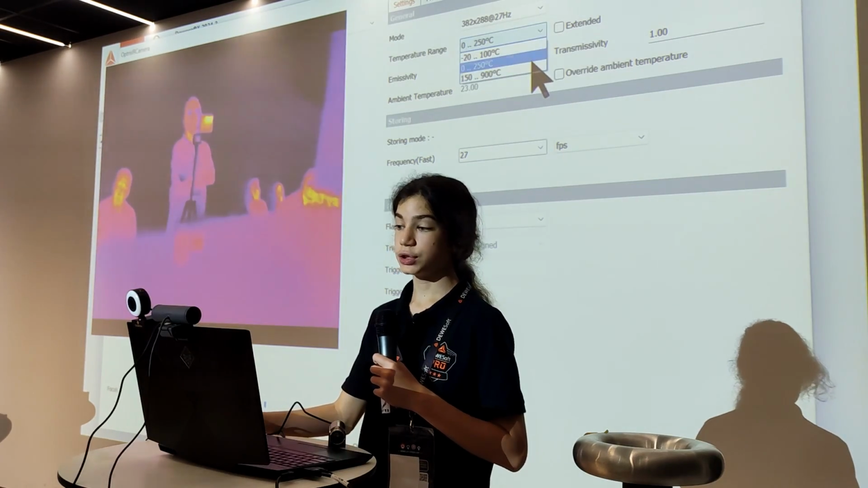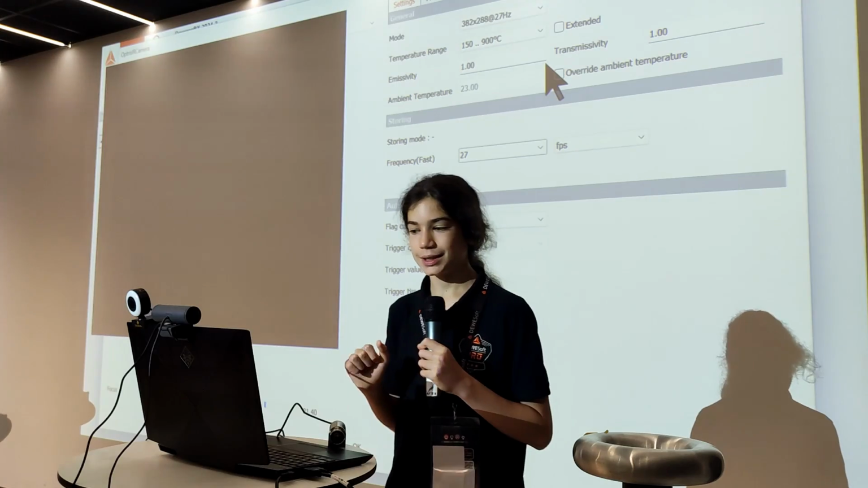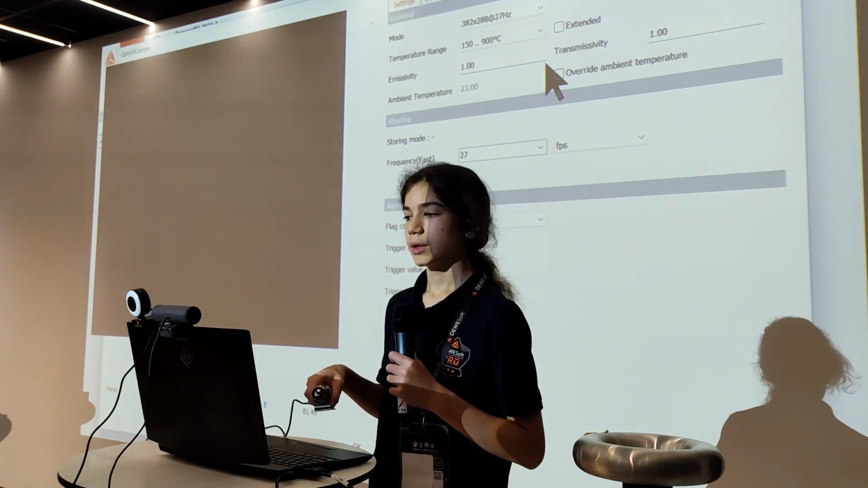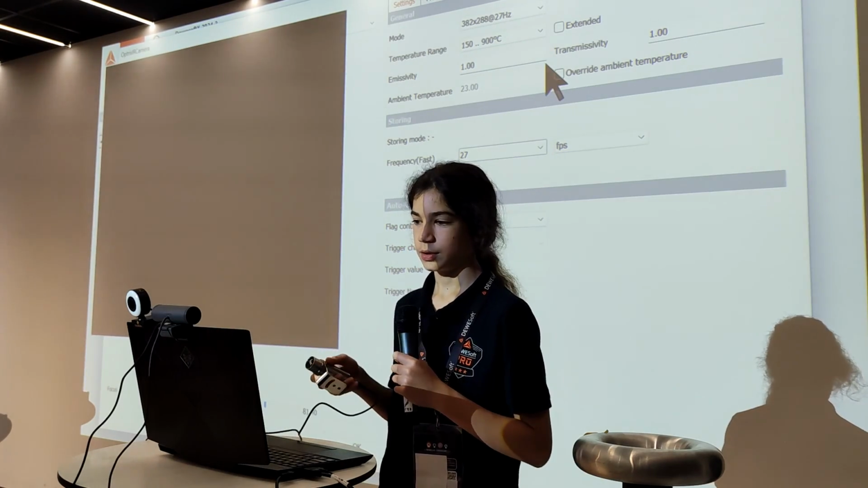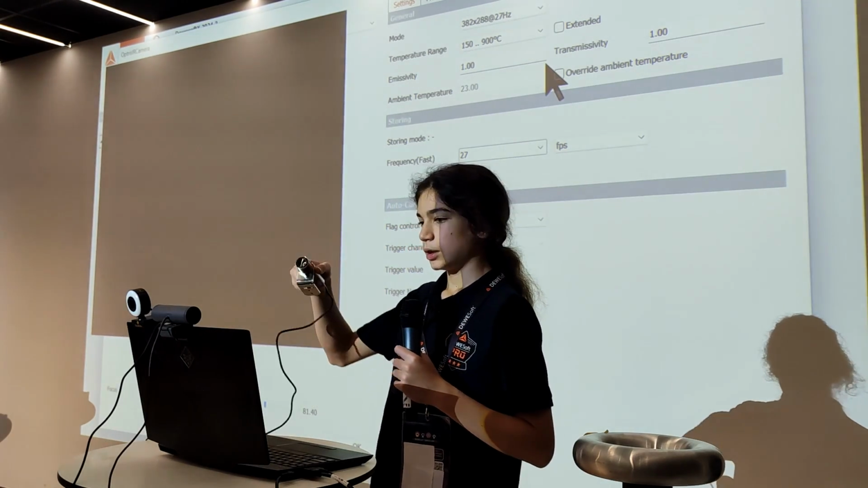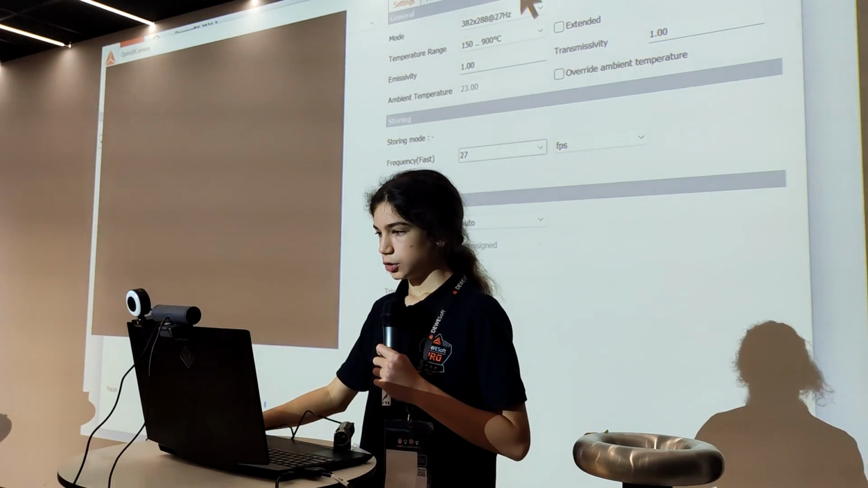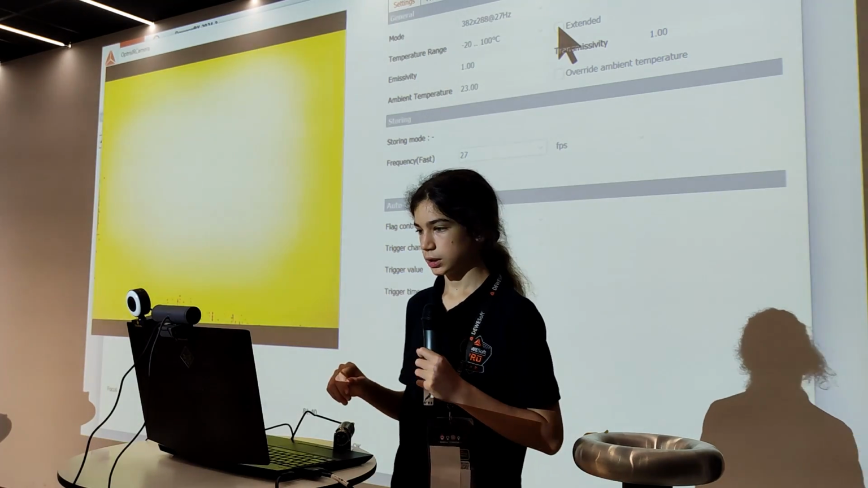If you go from 150 to 900 degrees, then the image gets significantly worse, because it's made to measure things at more than 150 degrees. So here you can see that there is nothing to see. There isn't something at 150 degrees here. So let's set the temperature range from -20 to 100 degrees centigrade.